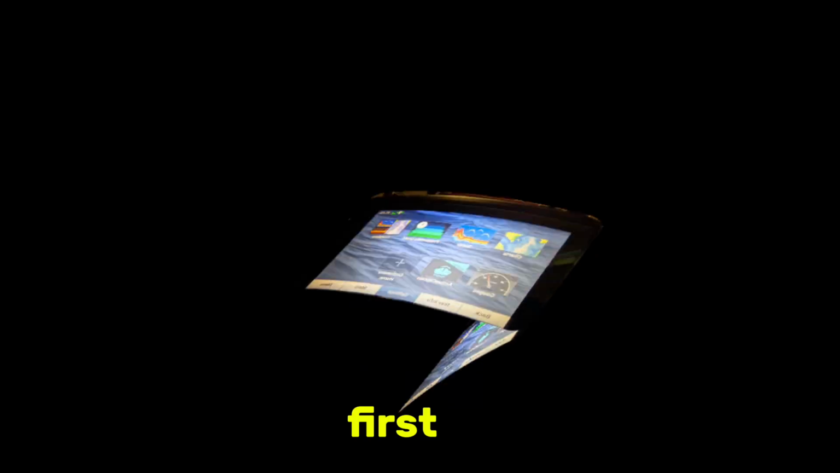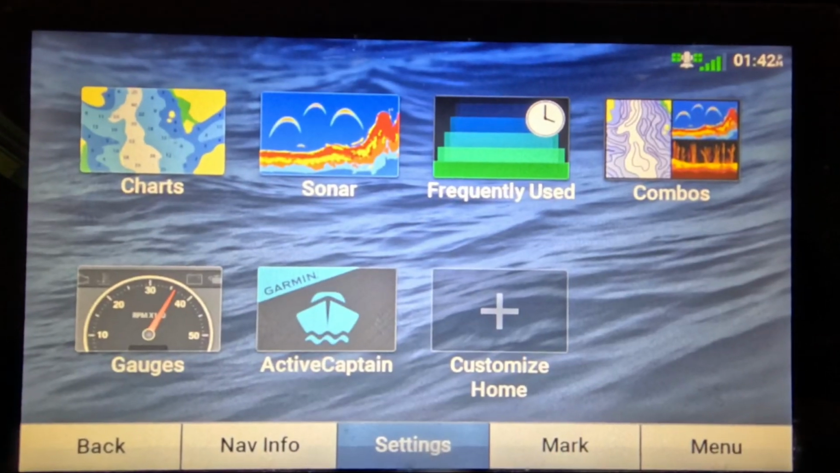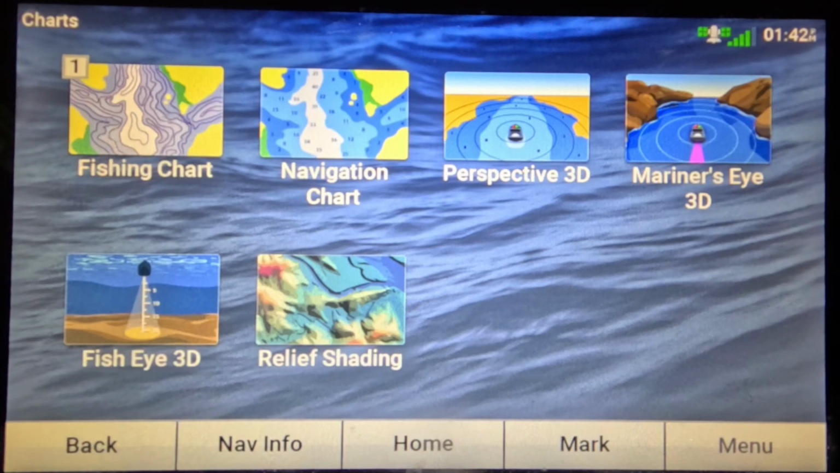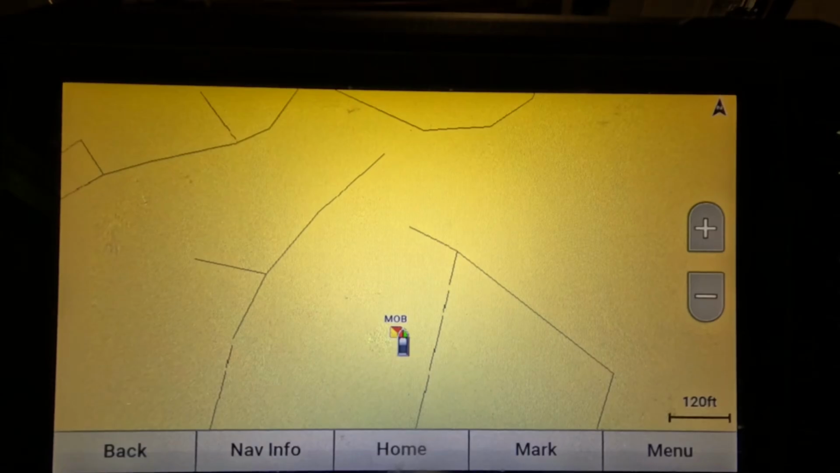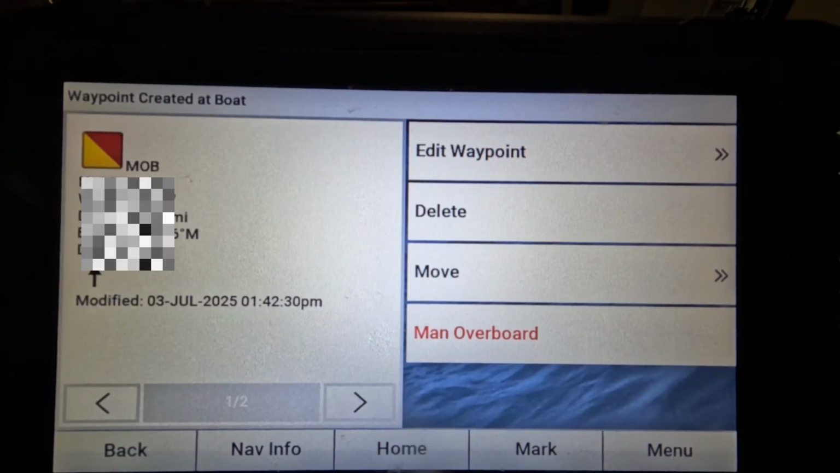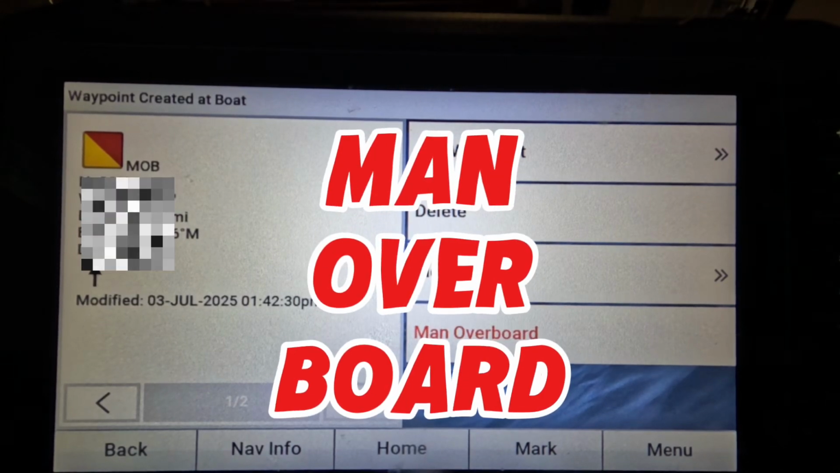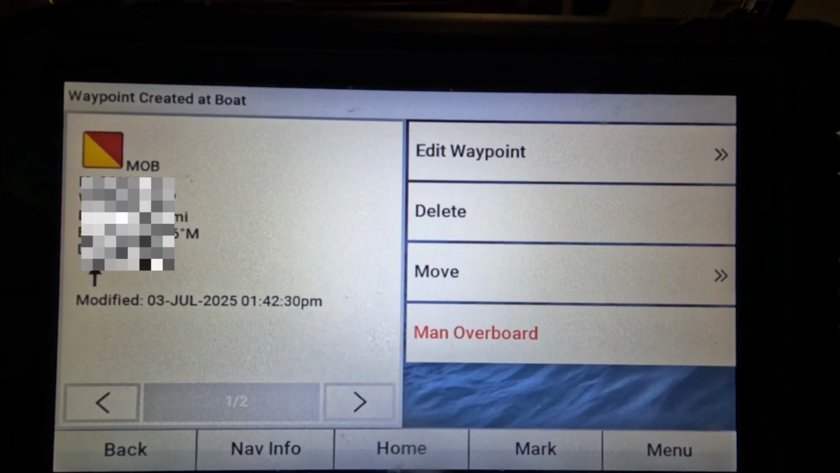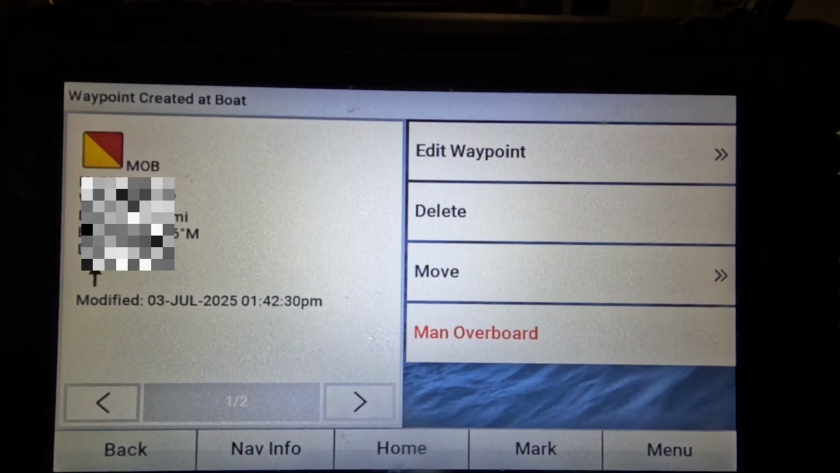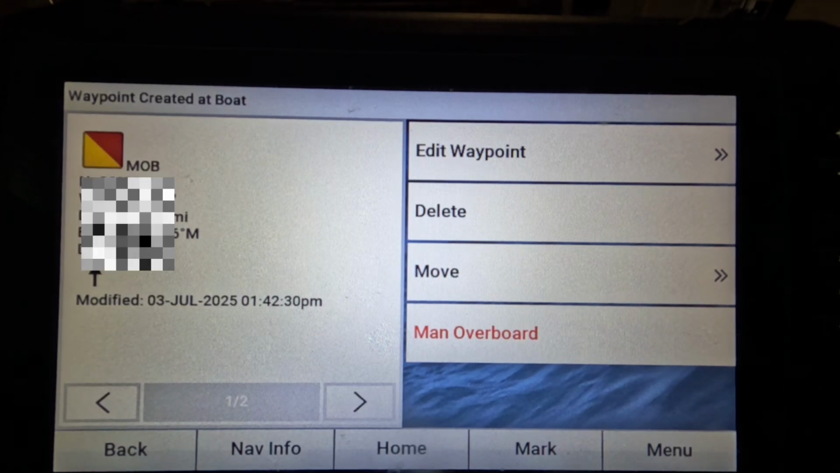You might just learn something new that'll save your next trip. First, I'm going to show you an issue that I just experienced for the first time ever on my unit while I was using it this past fishing trip. So I was out on the water marking some brush piles, and when I hit the mark button, instead of creating a waypoint with an increased number on it, it created this Man Overboard waypoint. So I save it, and then I would go to the next one and I'd hit the mark button and it would create me another Man Overboard.